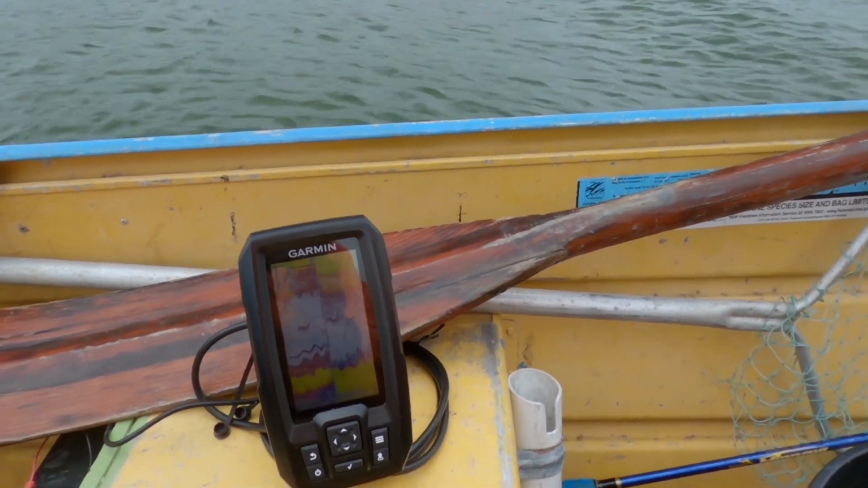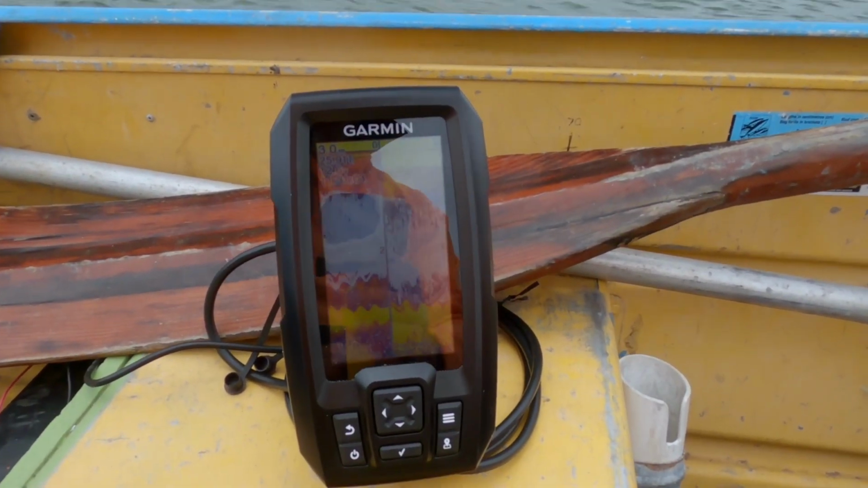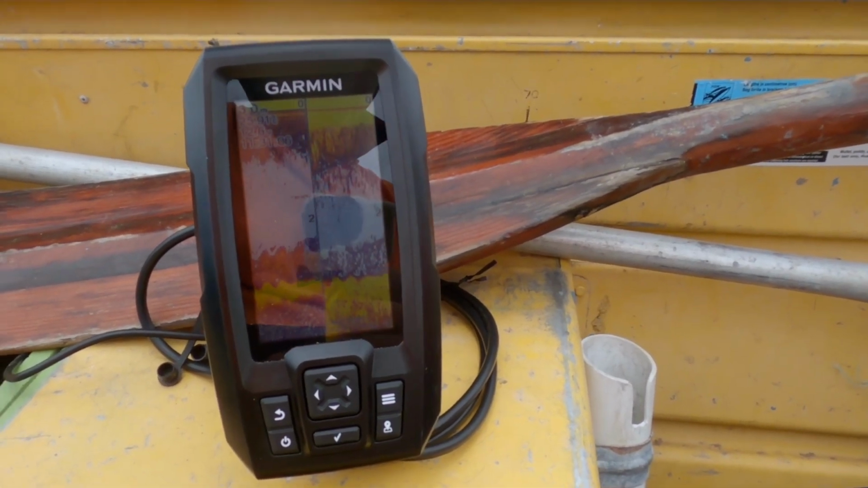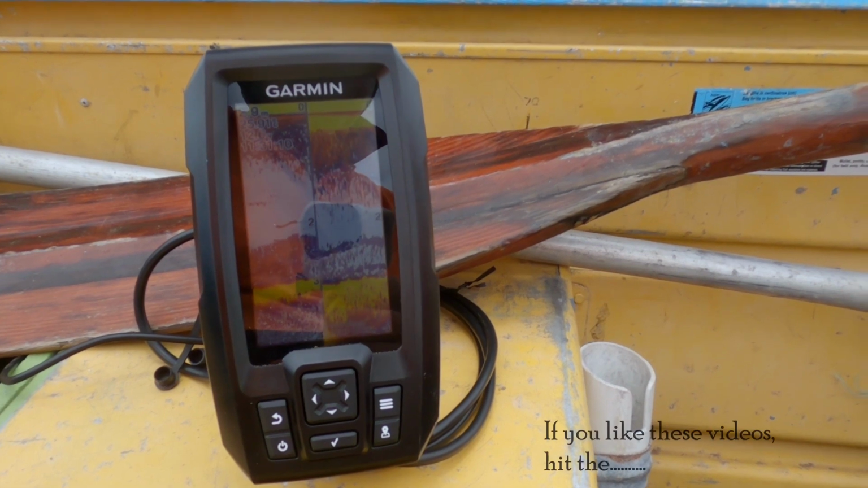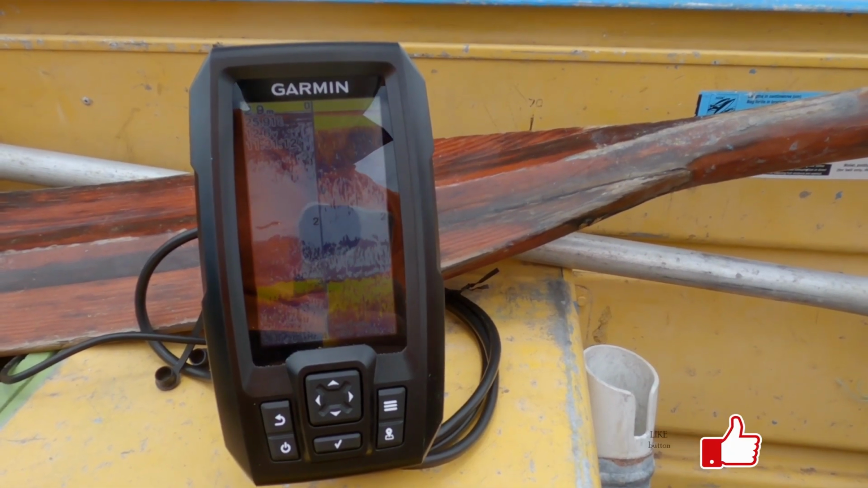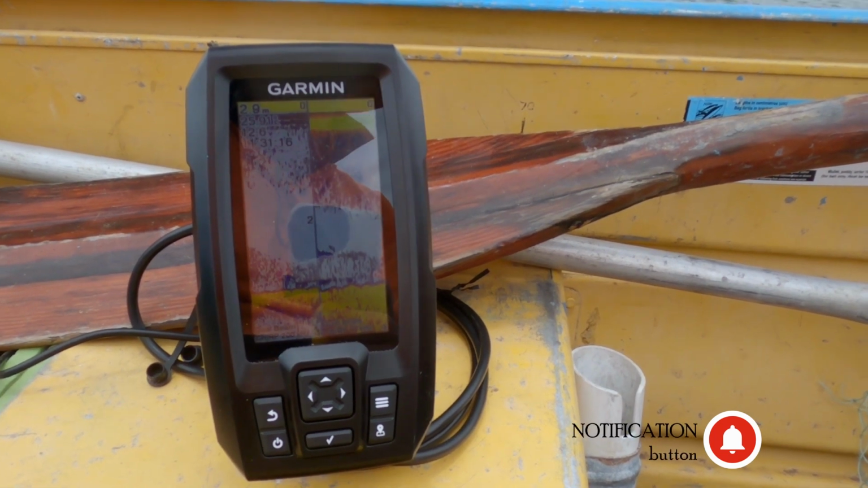Right, I'm out on the water. Sounder is on. It's looking pretty good. We've got depth 3 meters, temperature 25, 12 volts. Yeah, it's 11.31. Perfect.